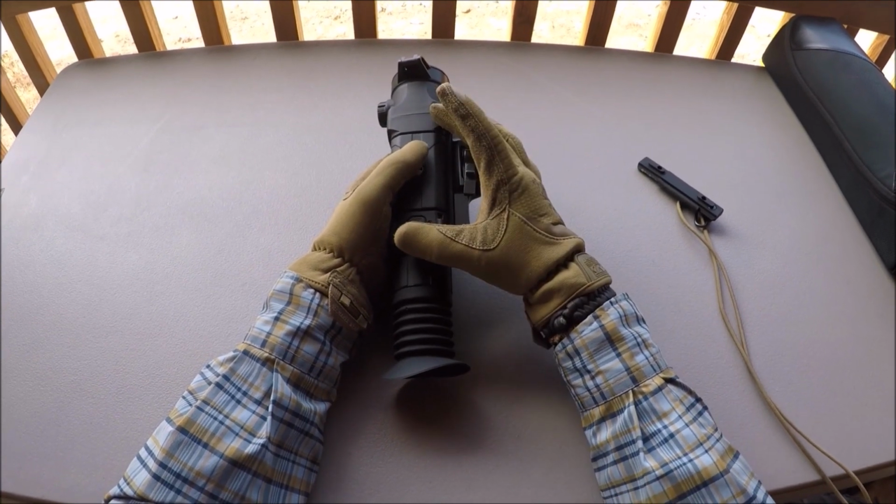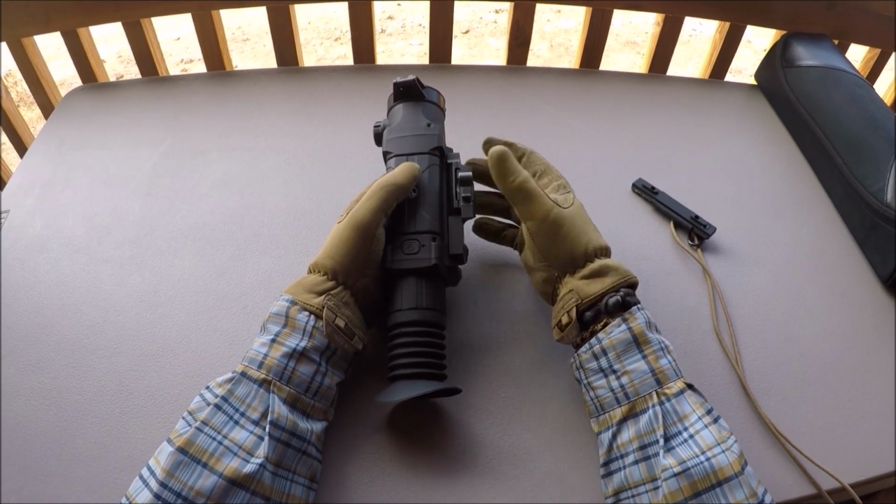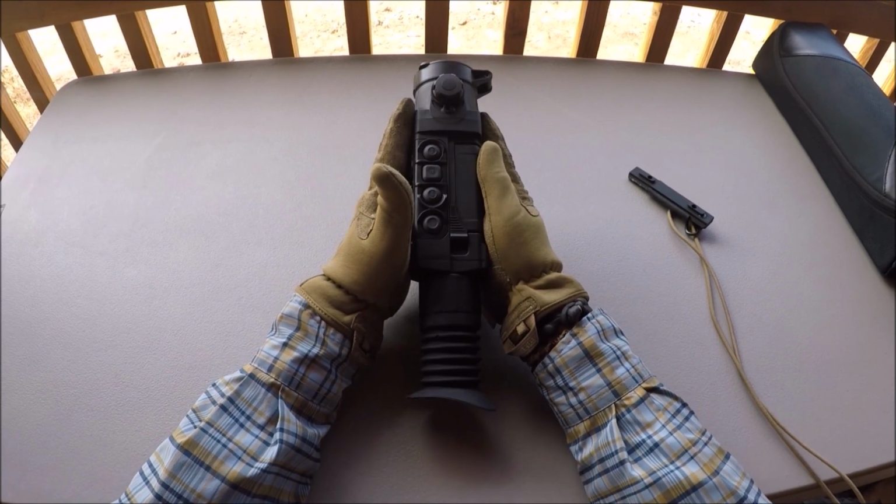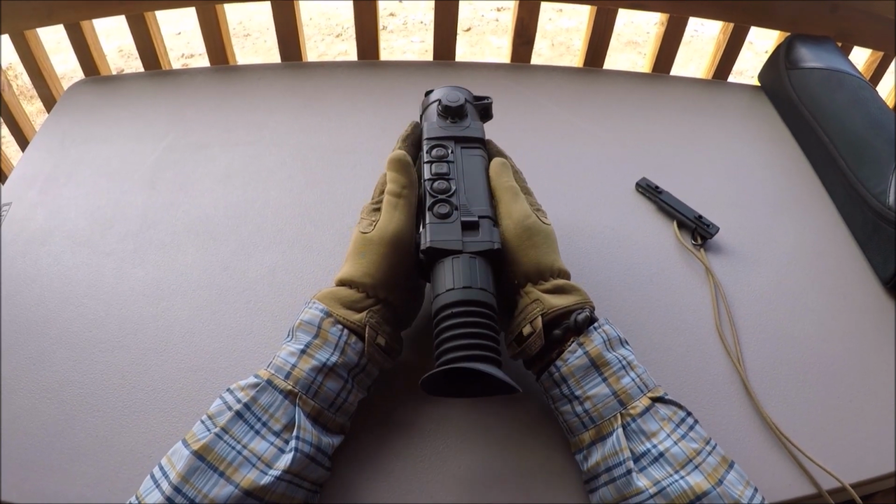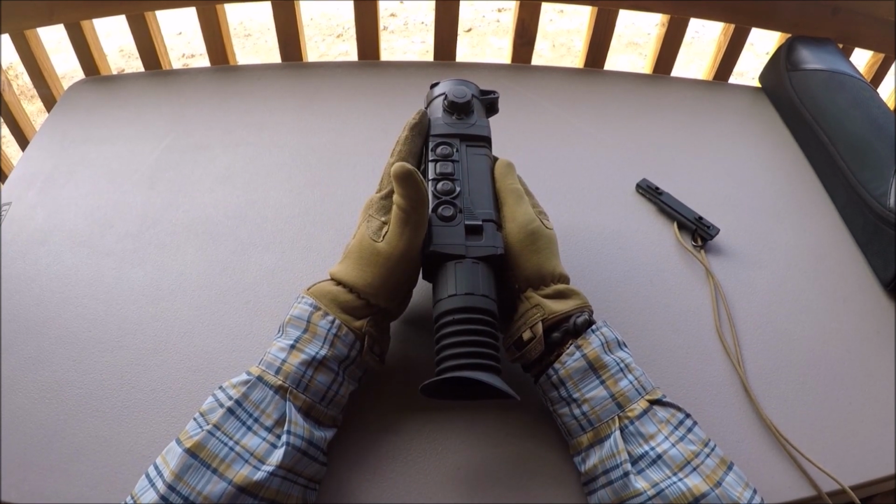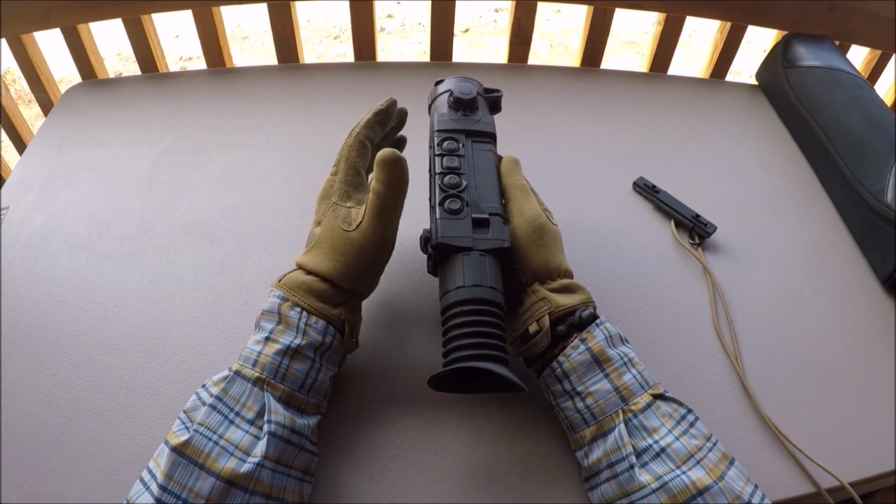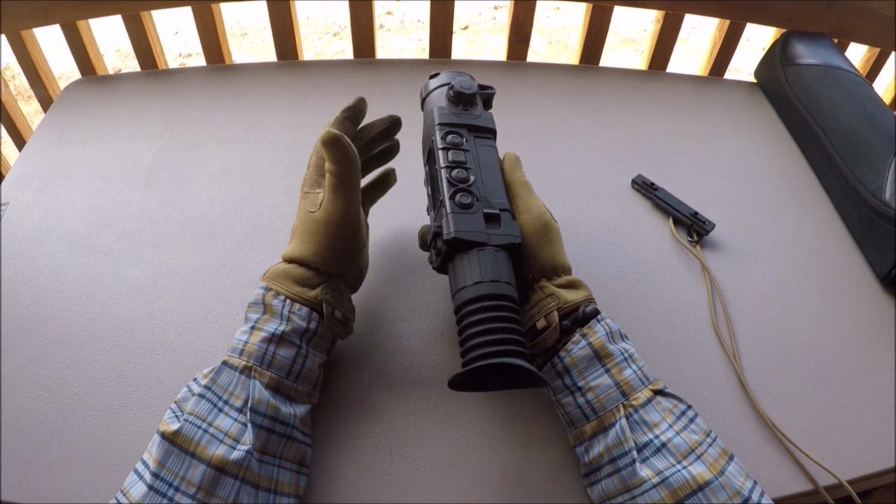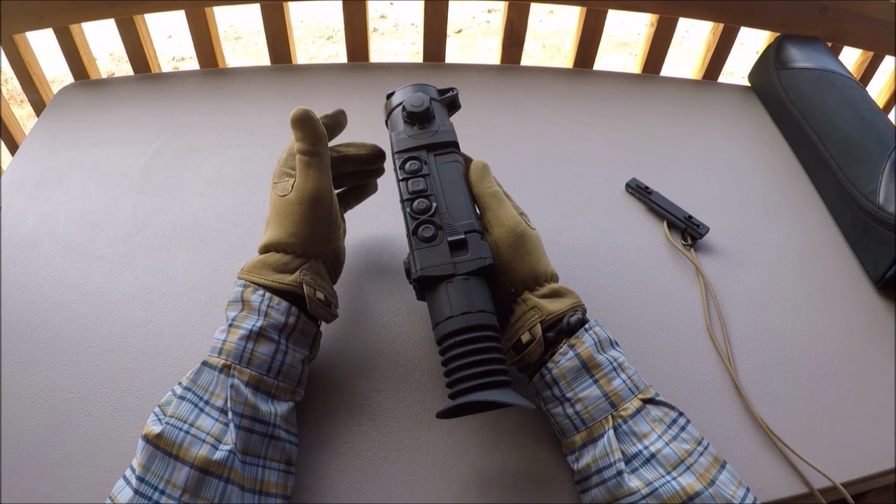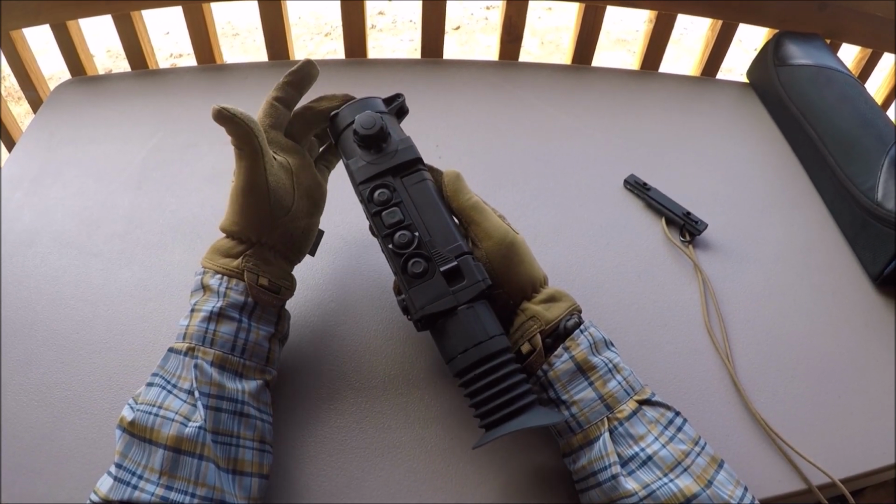Obviously it's a weapon sight, so it wasn't designed to be a handheld, but I knew there would be some compromises with it. When I say it's not so great as a handheld, it's pretty large, so there's a lot of weight there, and it does swing around a bit. If you're wearing it around your neck, and you've got a rifle slung or some other stuff on you, you just have to be mindful that this thing could swing around. You don't want it to have a hard impact against a piece of metal, against the lens cap, or have something hanging off your belt that may scratch the lens.